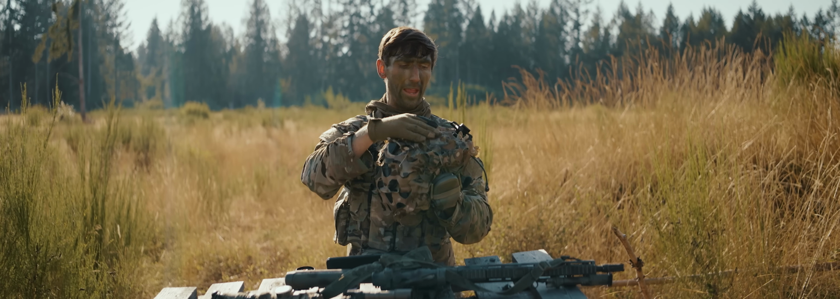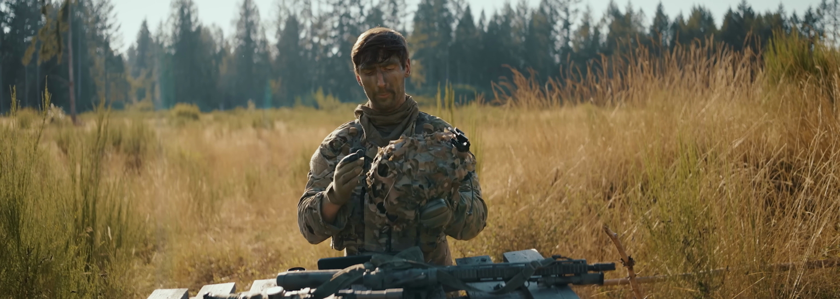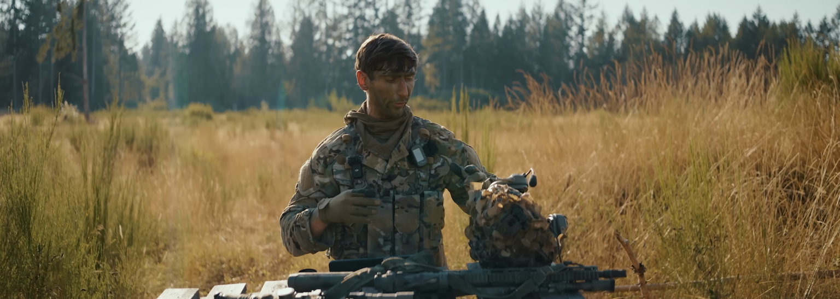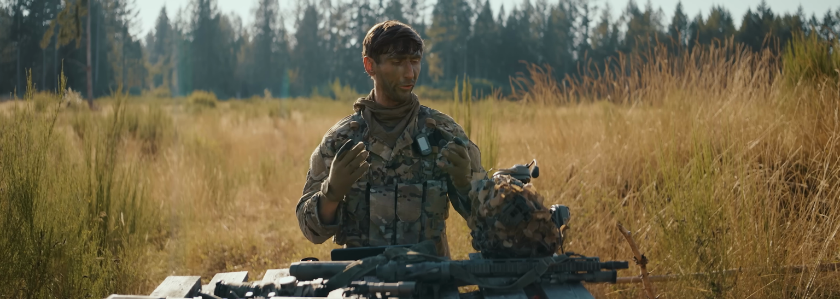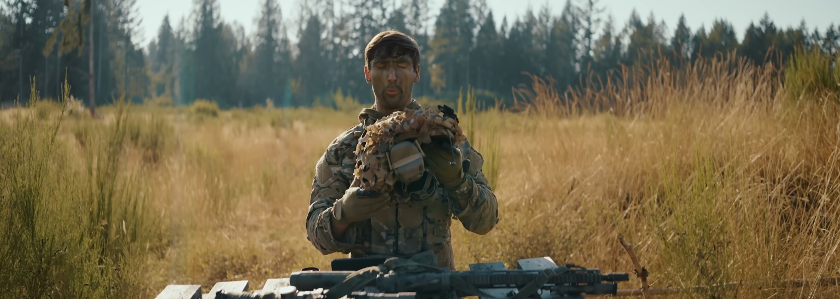This is a good base for camouflaging up your helmet, but please do camouflage up your helmet, because as high speed and as cool as it is to have a high cut with all the cool stuff on it, all the battery packs, that stuff's really going to stand out in nature. There's nothing about nature that includes straight lines or symmetrical shapes, so all that stuff's going to be easily identifiable and really stick out when you're out in the woods.